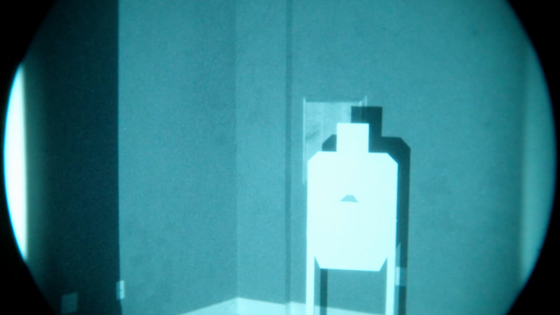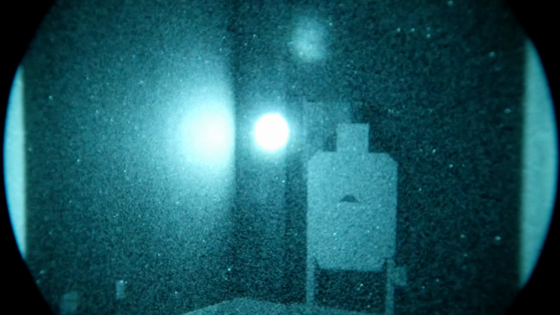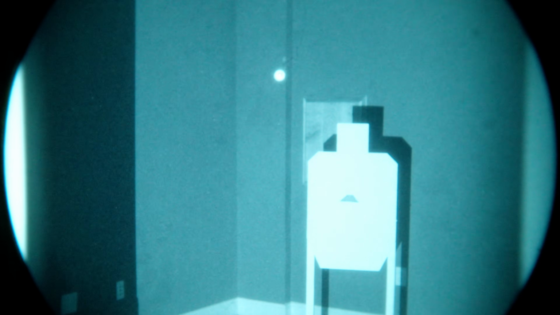Go through some more of these settings and see what they look like. Again, laser only, room illuminator, room illuminator and laser. Laser, no, that's illuminator only. Room illuminator, laser, and room illuminator.